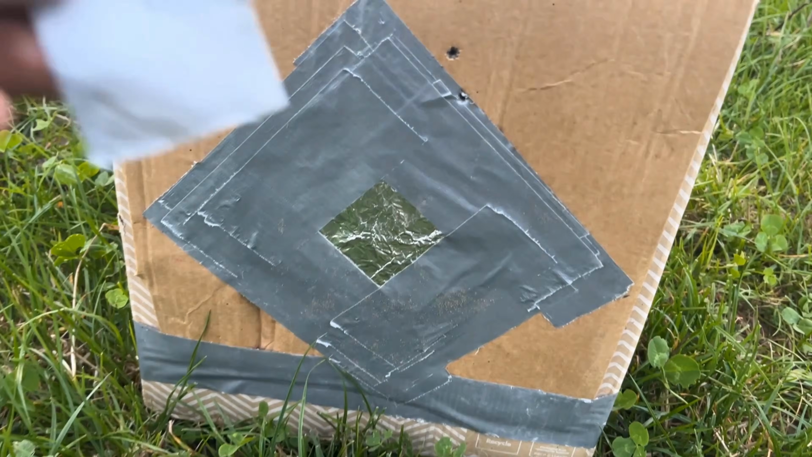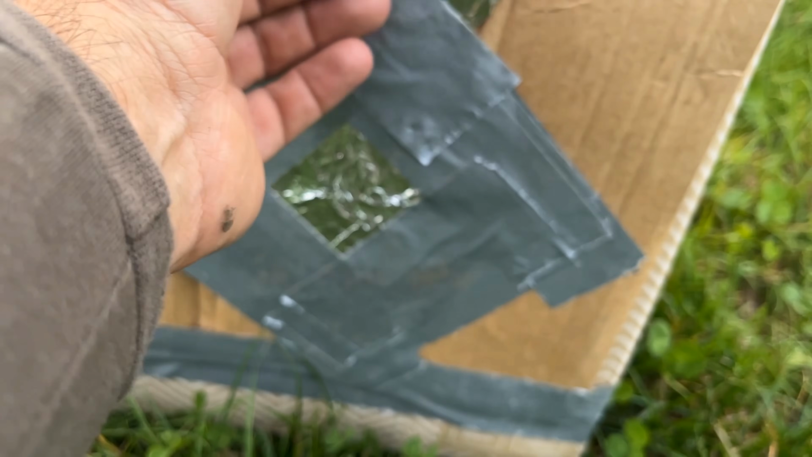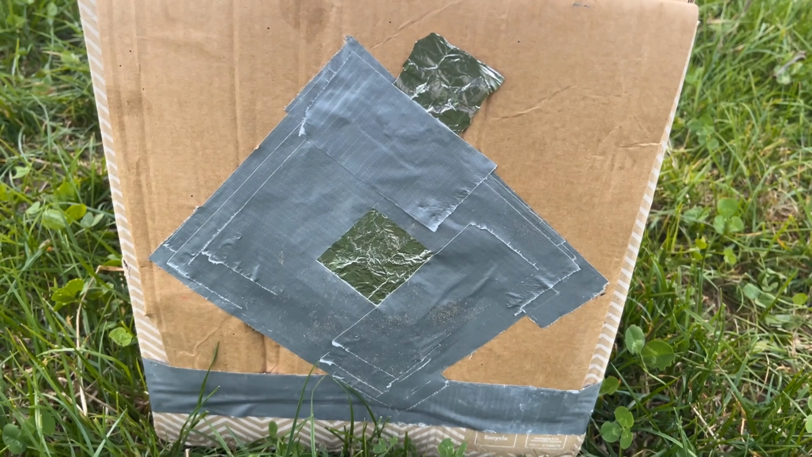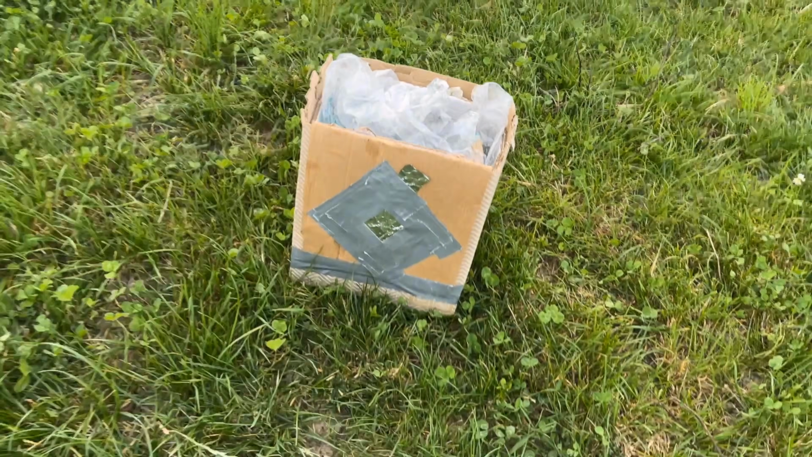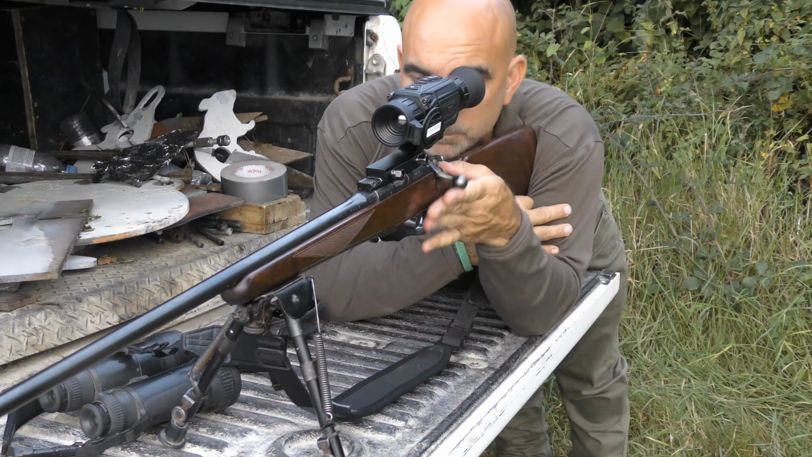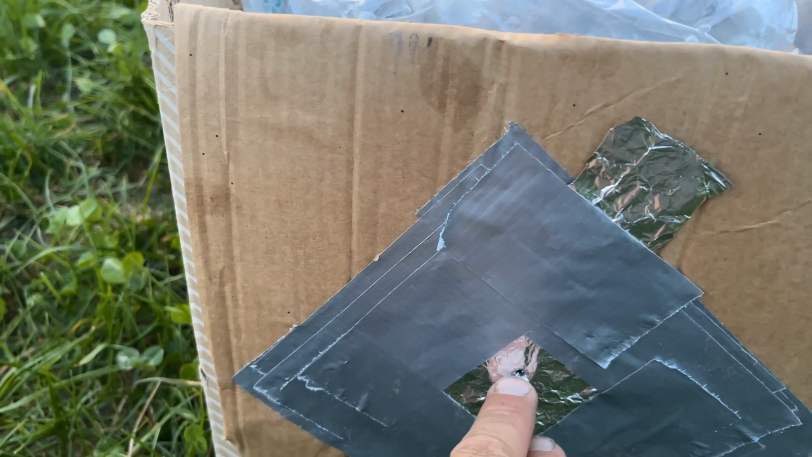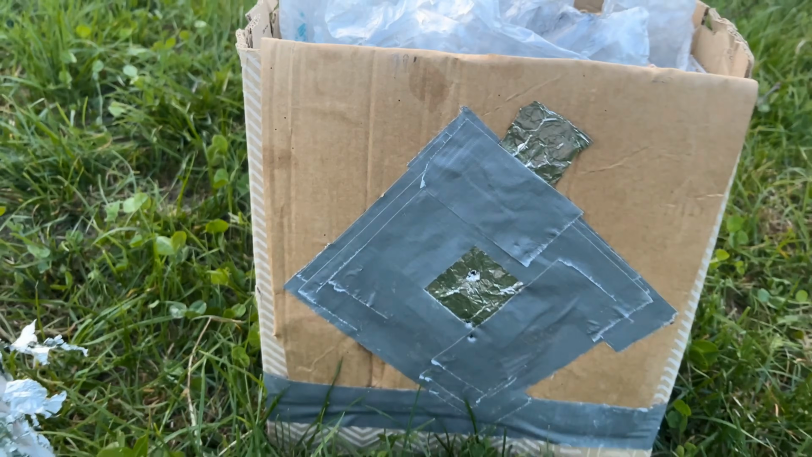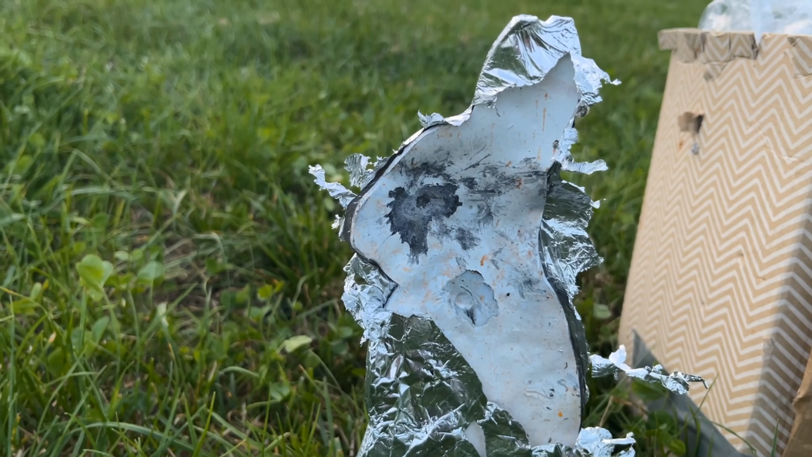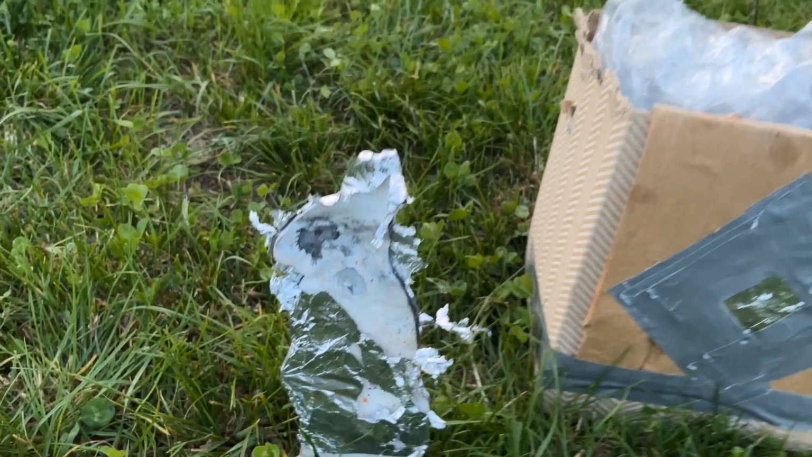So what I'm going to do is use another bit of foil there, and a bit of tape, just to indicate where the shots have gone, and then have another go. Right, well, there's our rectified shot, so that's perfect, and as you can see, a couple of nice headshots on the rabbit. So I think we're good to go.